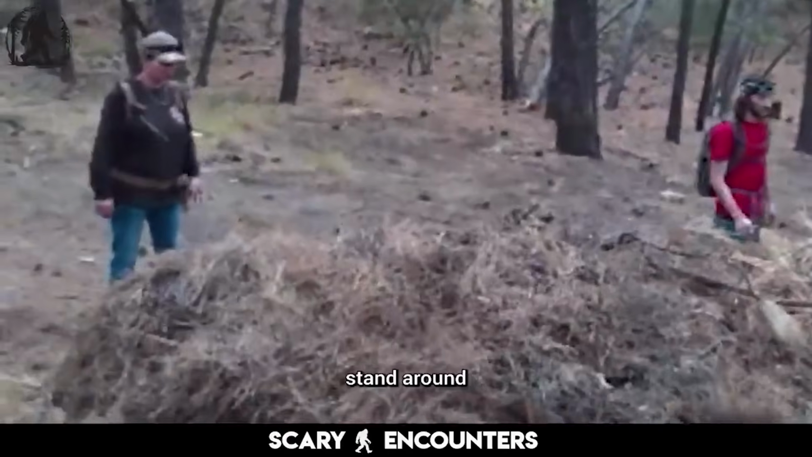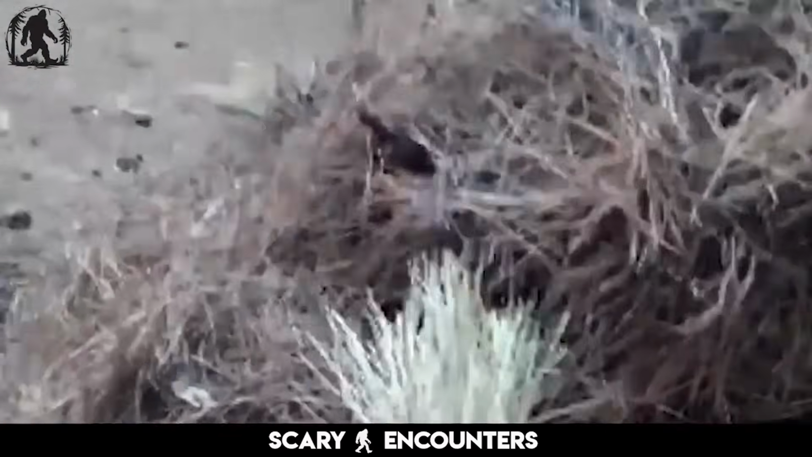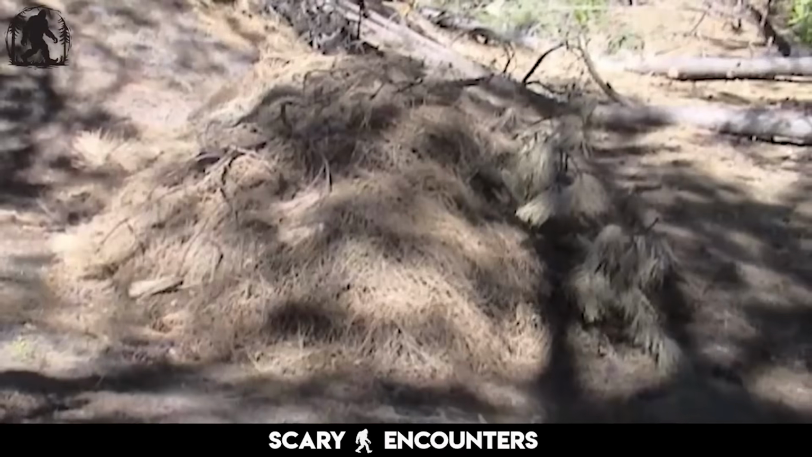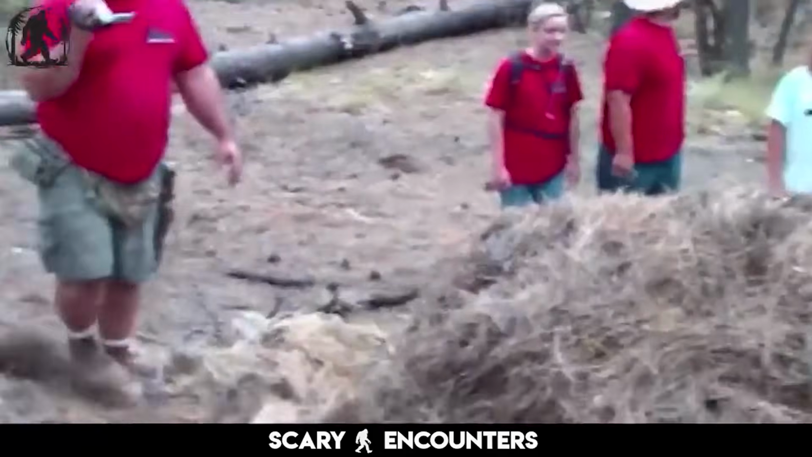carefully constructed. Okay, everybody stand around it so we can get a size perspective. You need to film this, Dan. And unlike anything they've seen before, the sheer size and design of it leave no doubt that something, or someone, built this with purpose. The nest is large enough for a human to fit inside.